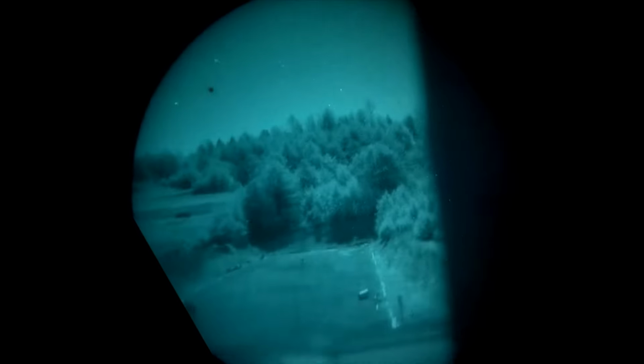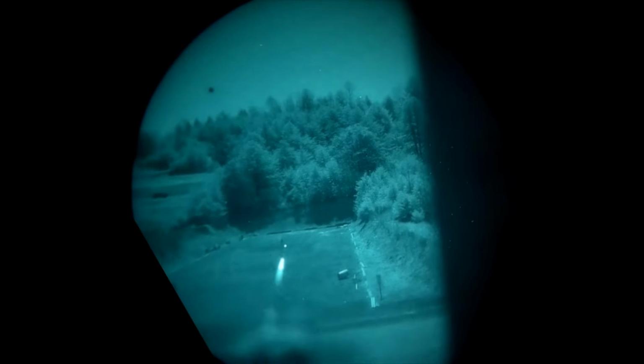And right there you can see he's having some trouble, but he fights through it, gets it done, gets the weapon up, and starts getting his hits.